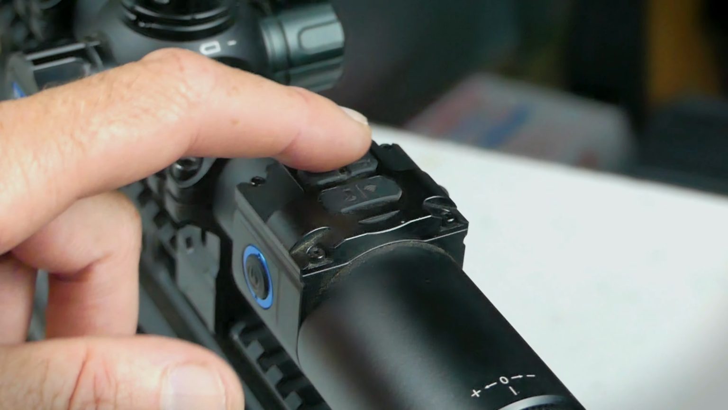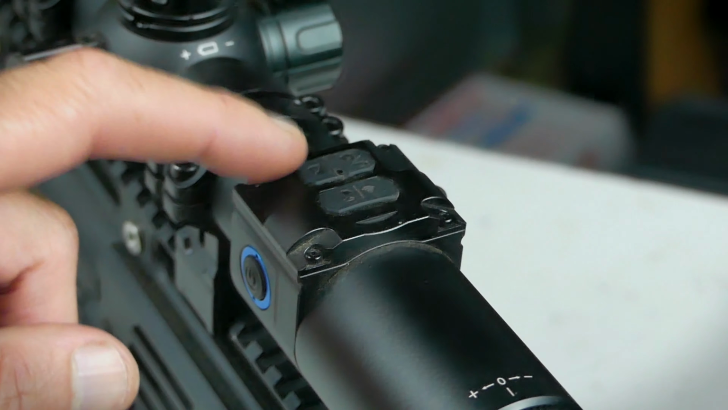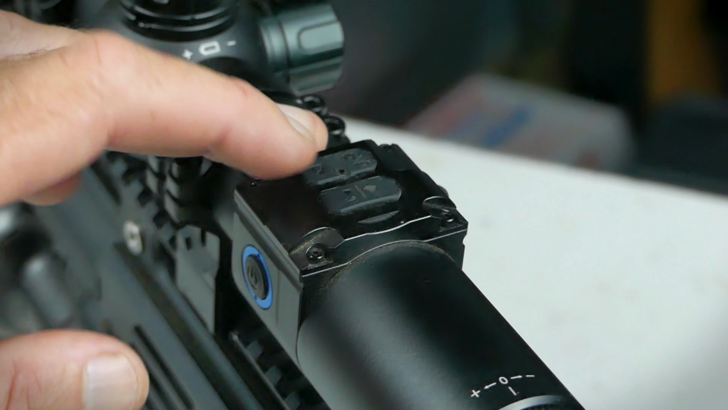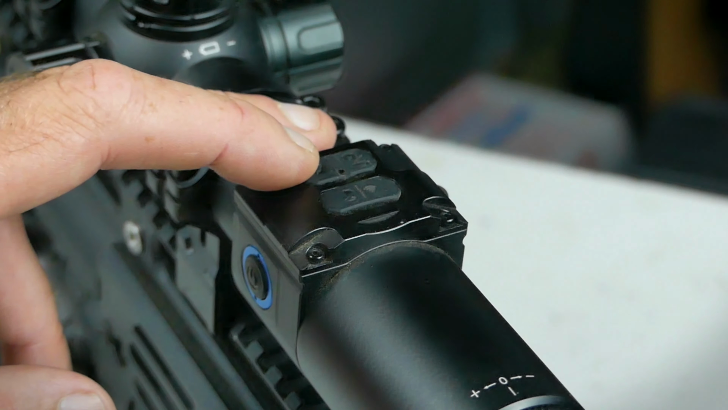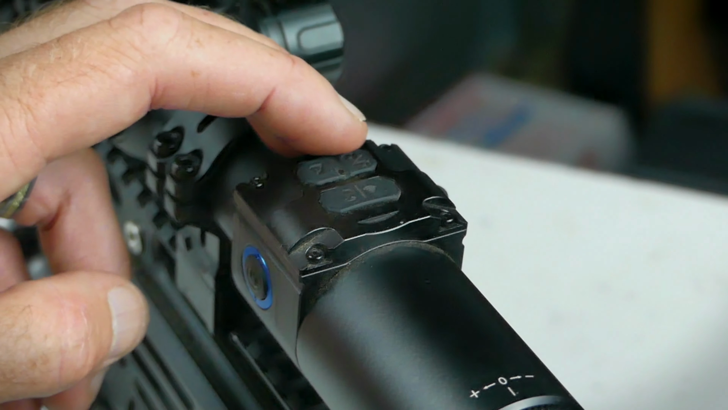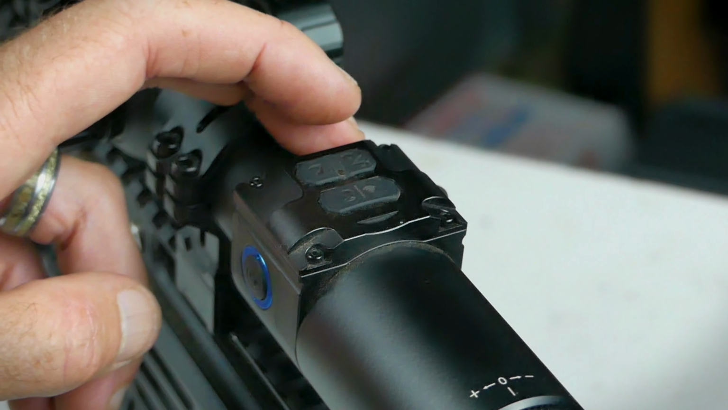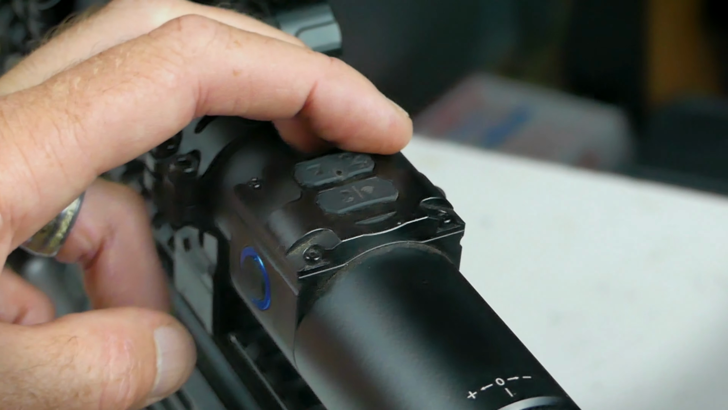Up top of the unit you do have 4 buttons, and this forward left button, that's going to be for your day-night mode. You're going to hold that down, and that's going to switch between day and night mode. And that's also, if you click it again, that's going to adjust your brightness of the IR. Off to the right side here, the forward right button, that's where your recording is, depending on how you have it set up. If you want to take pictures or video, you hold that down for a couple seconds and it's going to start recording.